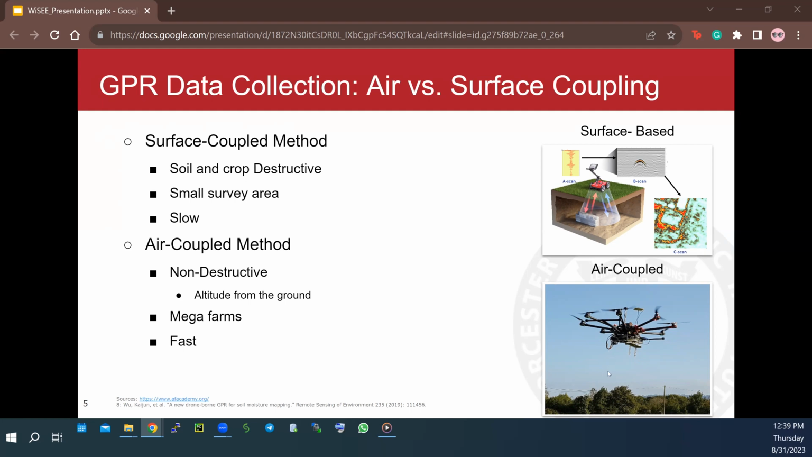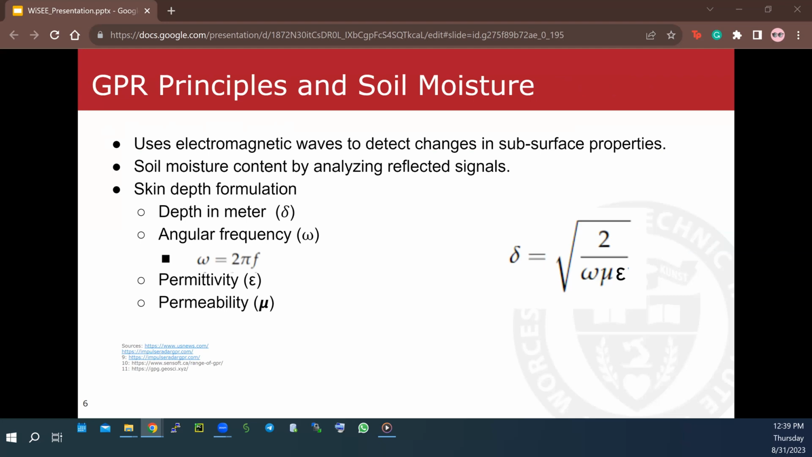Now, check out the bottom figure, which shows an air-coupled method with the GPR radar coupled to a drone. It's gentler because it doesn't touch the soil at all. And what makes it stand out more is the speed and the ability to cover vast areas. This makes air-coupled GPR a perfect tool for collecting data in big farms, which was one of our primary goals. Now, let's dive into the principle behind GPR.